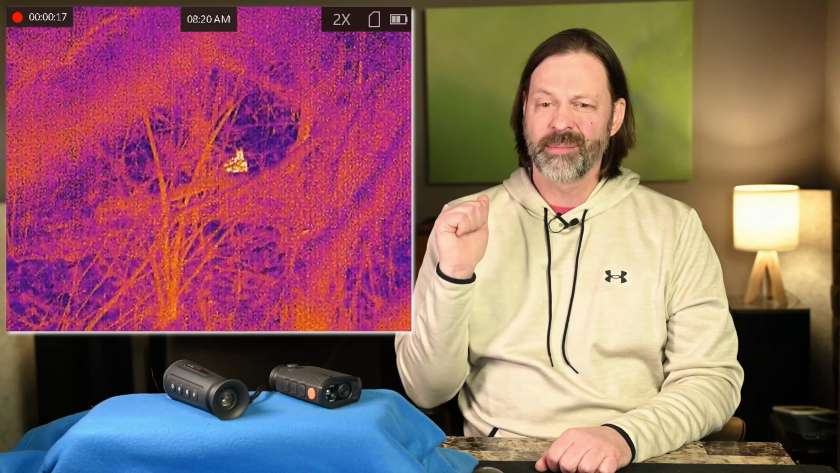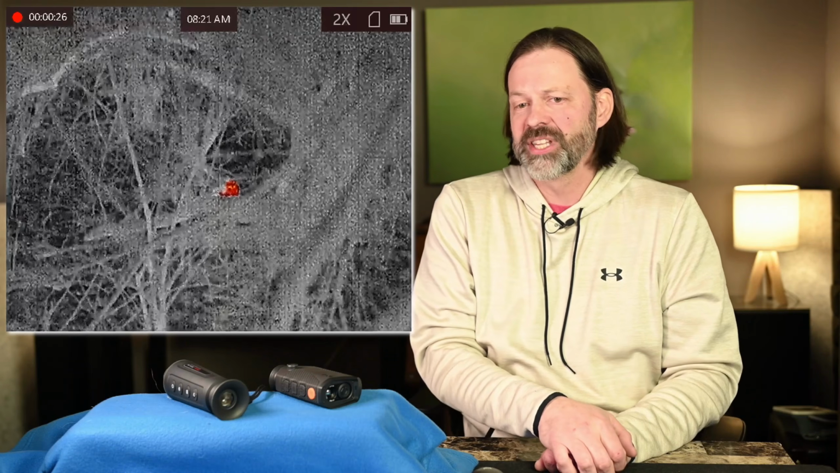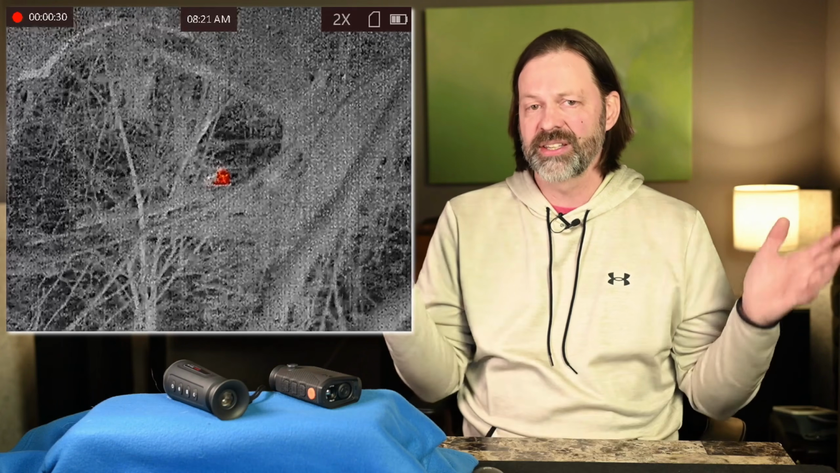The first time I was about 150, 200 feet away. This time I'm probably 30 to 40 feet away. So not too far away on this one. And you could see it stood out very, very easily. The heat signature came right up and you could actually see the shape of it.